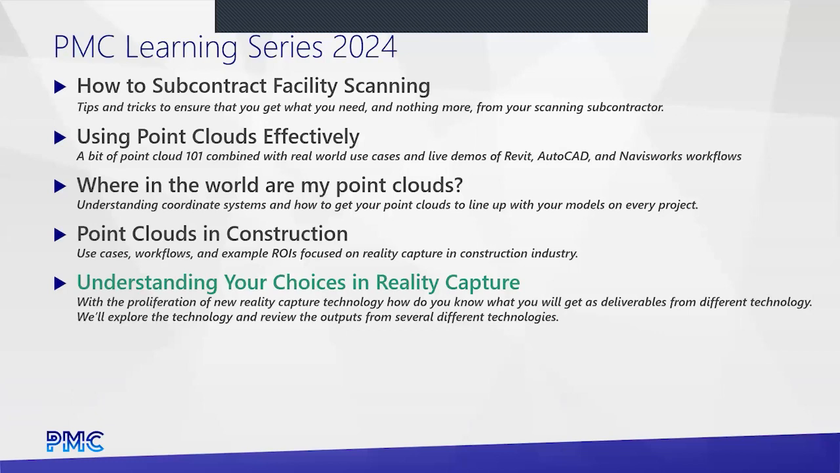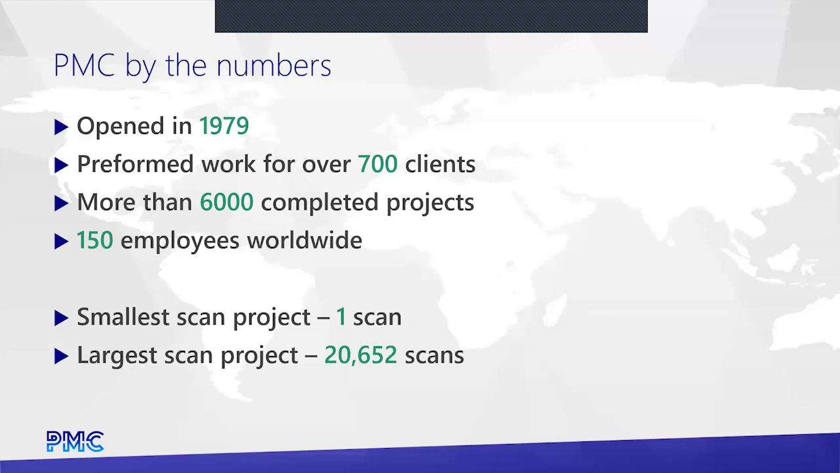So yeah, as Ryan said, today we're covering understanding your choices in reality capture, where we're going to go through a little bit of basics and then on to other more specific hardware related things. This is one of several classes that we're offering. There's actually one on here that's not on the list yet, which is pedestrian simulation that we'll be offering soon as well.